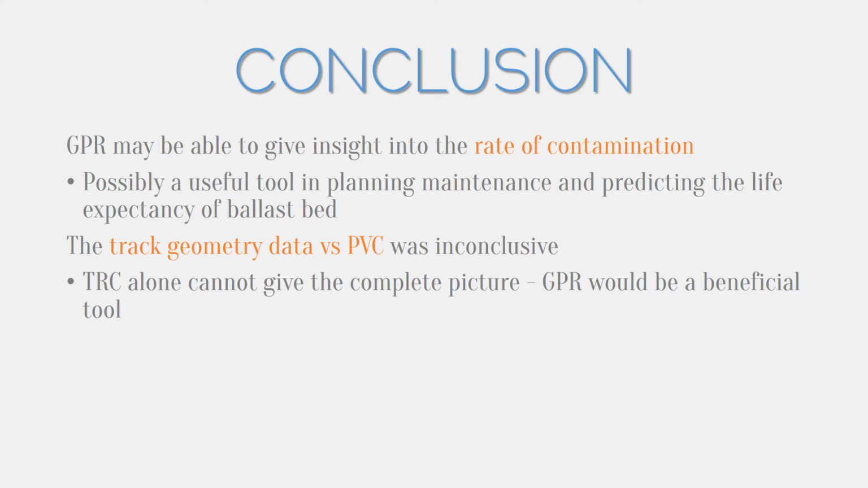In conclusion, the ground-penetrating radar may be able to give insight into the rate of contamination of the ballast, and therefore be a useful tool in planning maintenance and predicting the life expectancy of the ballast bed. However, further investigation should be carried out in this area. The track geometry car data versus the PVC was inconclusive as to whether the ballast fouling was having an effect on the track geometry. This said, the track recording car alone cannot give the complete picture, as it may indicate that the track is in good condition where the ballast may be severely foul. For this reason, GPR would be a beneficial tool in the railway.